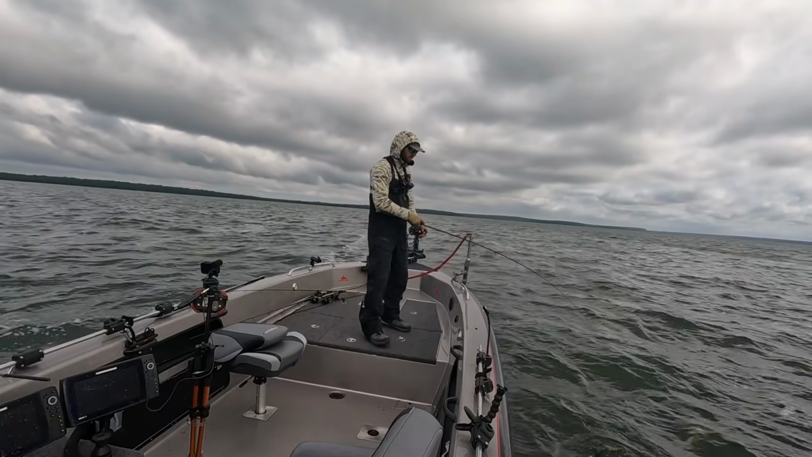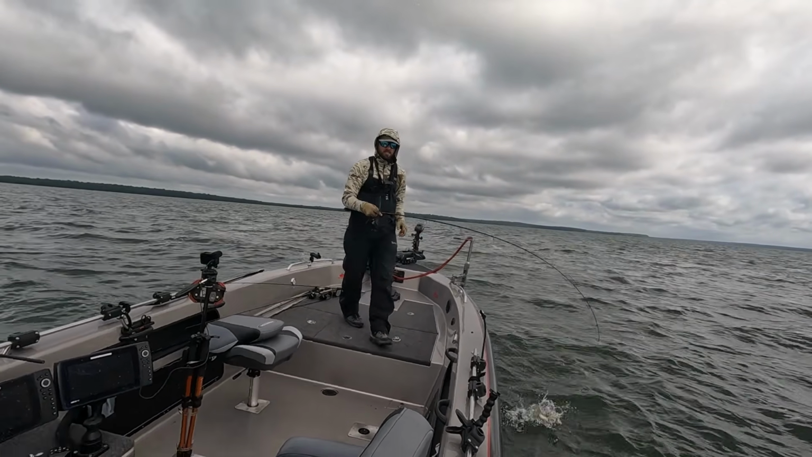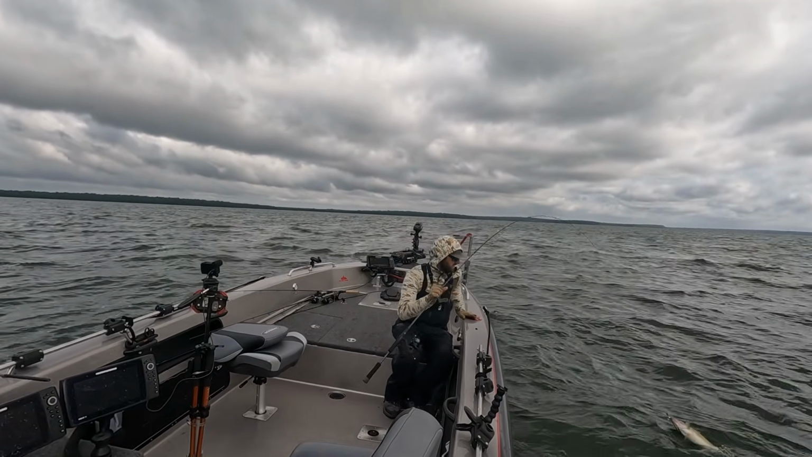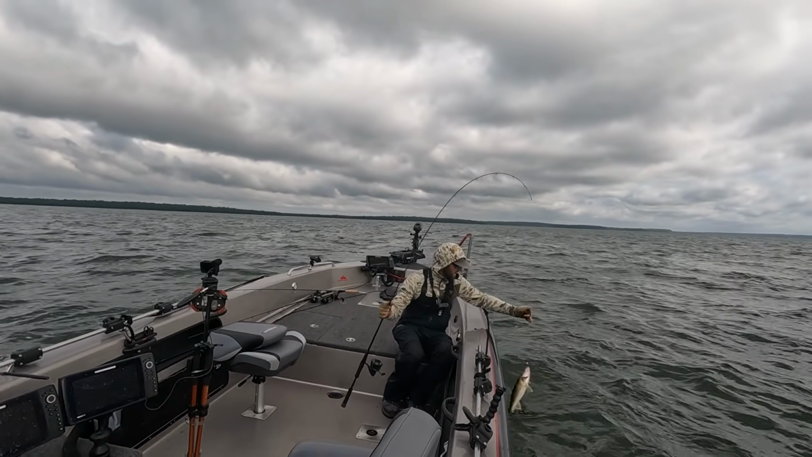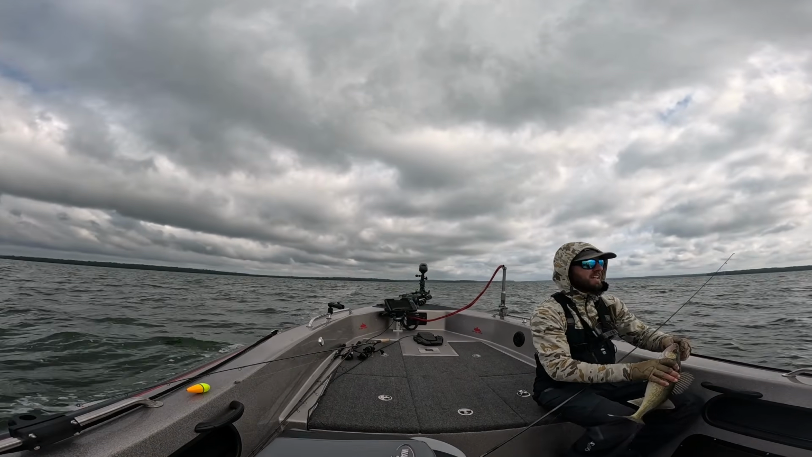And you guys might be looking around the boat right now and saying, Tom, you're missing one thing, which could come in handy if we start getting in some big fish. And yes, that is the net. We don't have it. I spent so much time in one day packing everything into this boat.